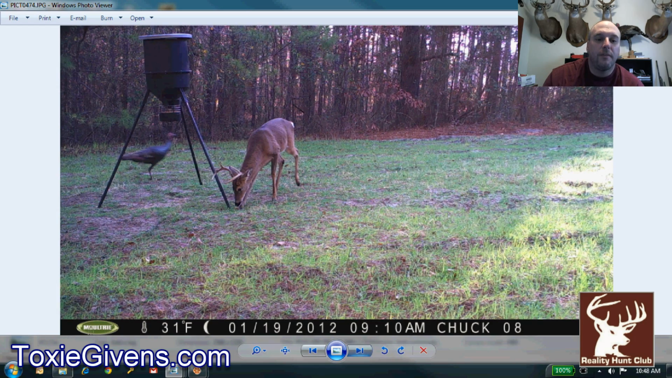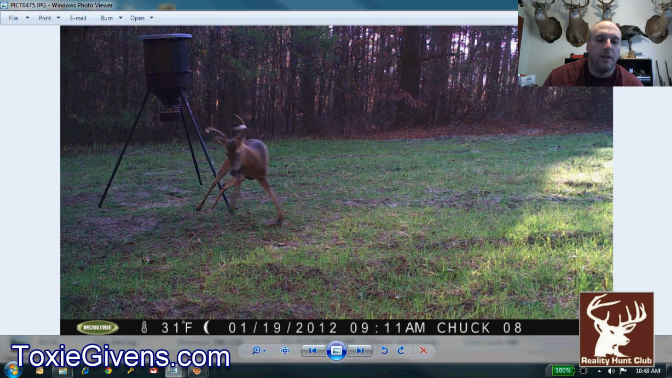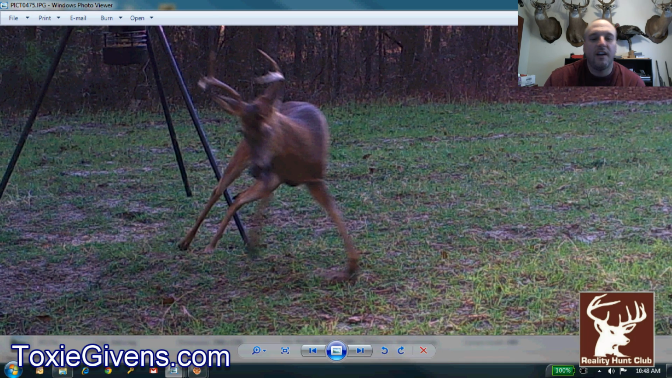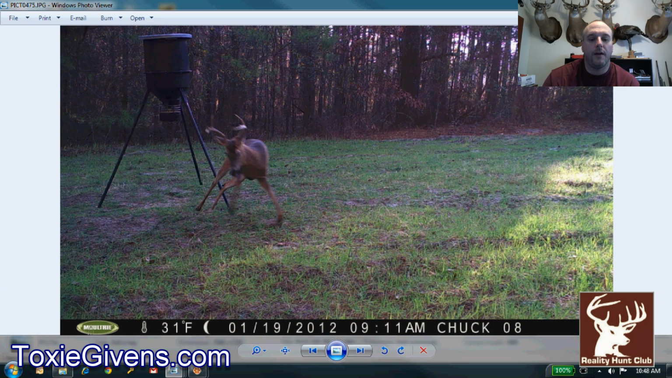So this is a funny picture. Remember I told you he would get pictures distorted? That was his back legs here and his front legs there. He's got his body distorted. So I don't know if something spooked him off, looked like dirt flying or what, but he just got out of there. That's an interesting photo.